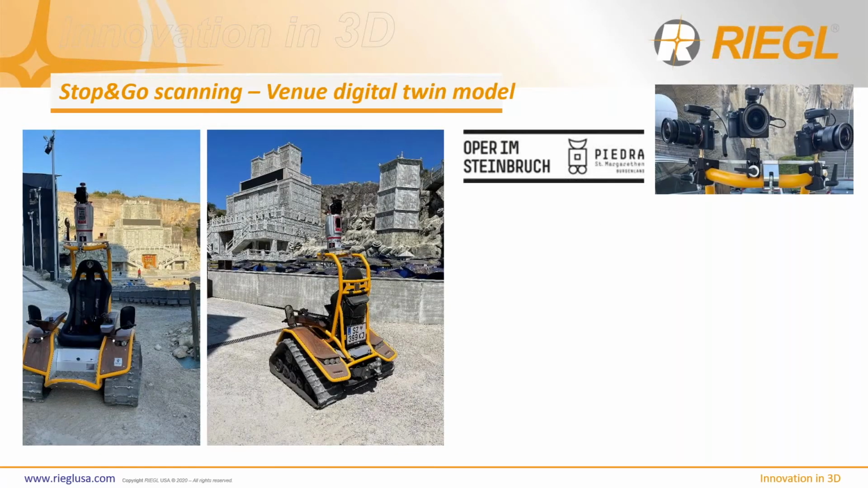So besides that city tree modeling, here we have a venue digital twin application, right? So this is an older venue, an opera house, and this setup is quite unique, and the data I'm going to show you next is going to be incredible, right?